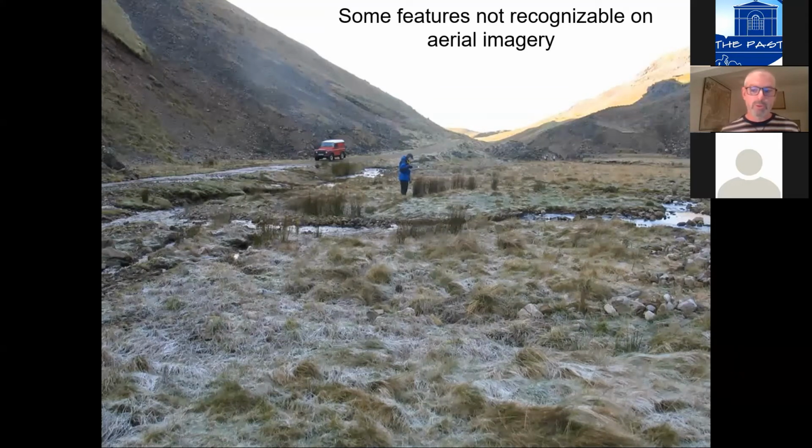Things, for example, like rubble structures built within larger rubble spreads. Things like this line of rushes in the photograph, which is actually the course of a leat, a water channel, which hadn't been picked up from the air. There were individual boundary stones and so on. So all sorts of things that weren't visible from the air.